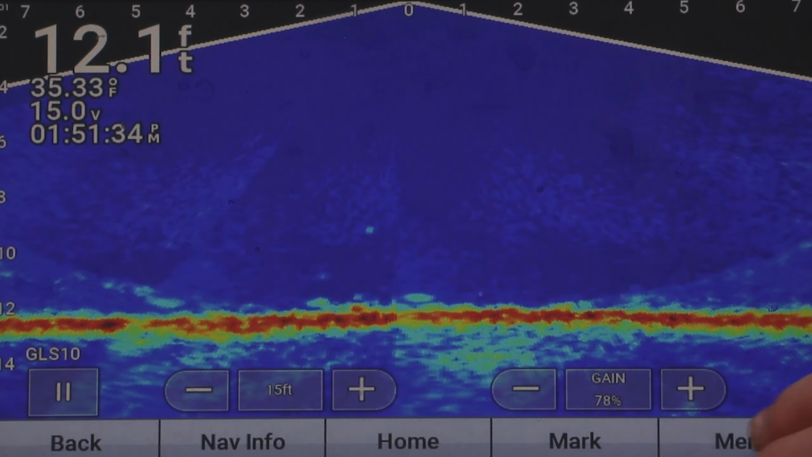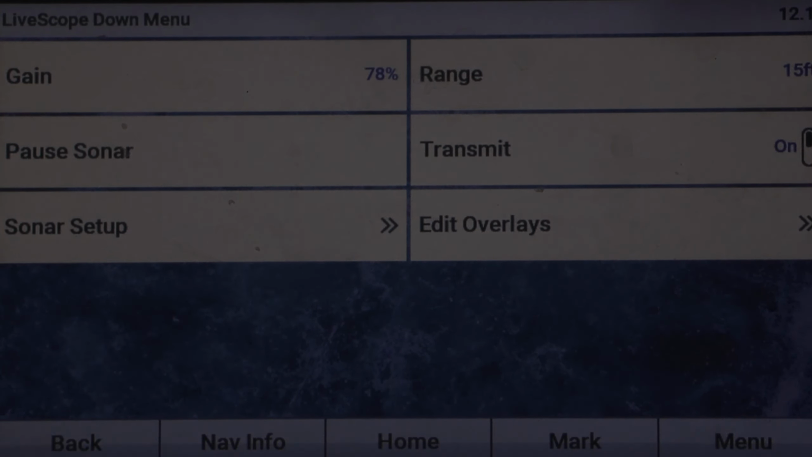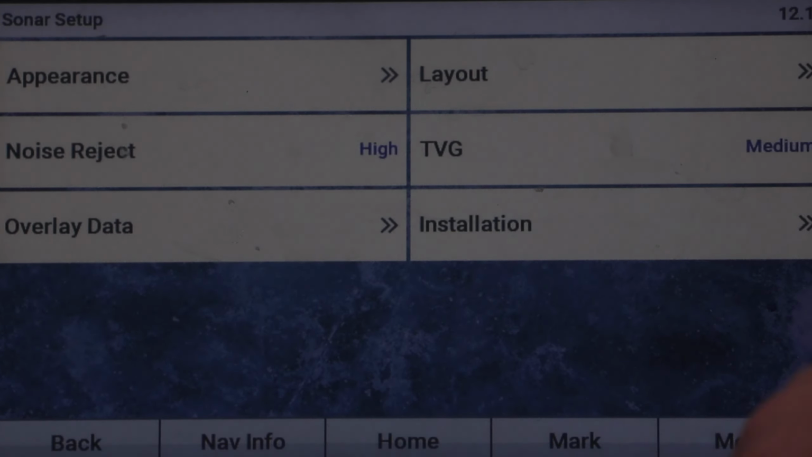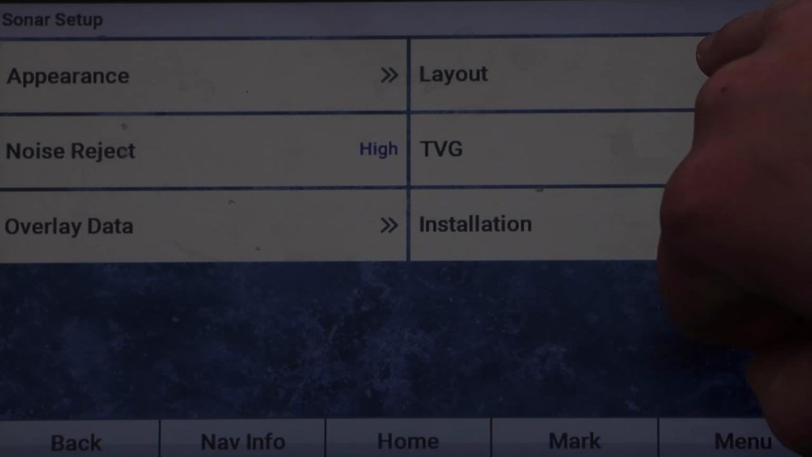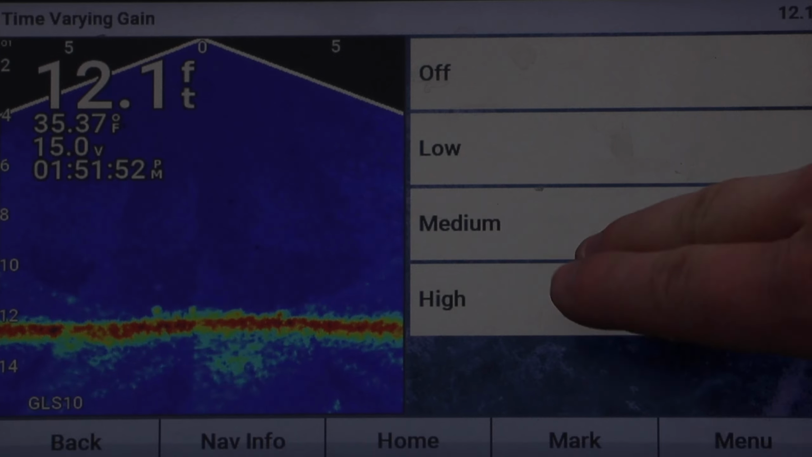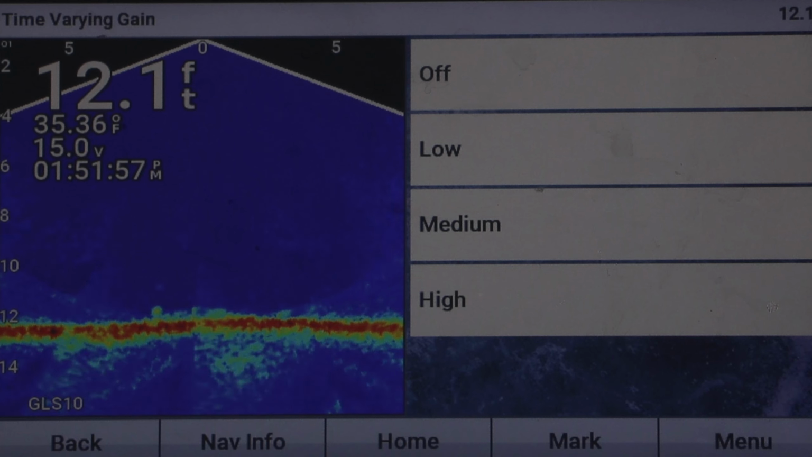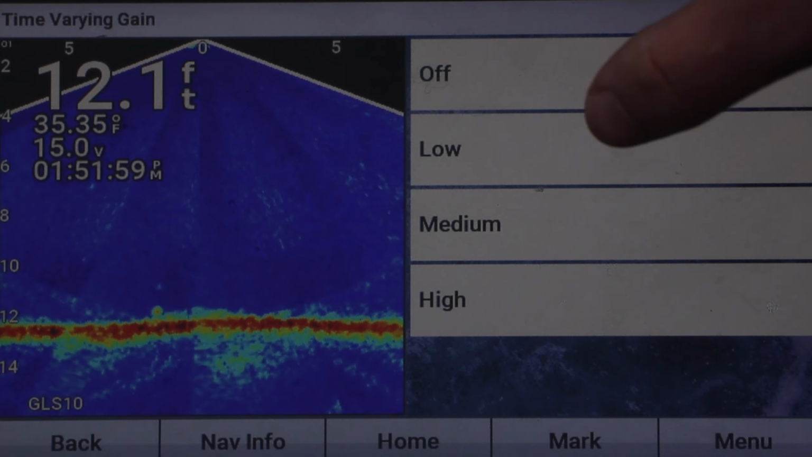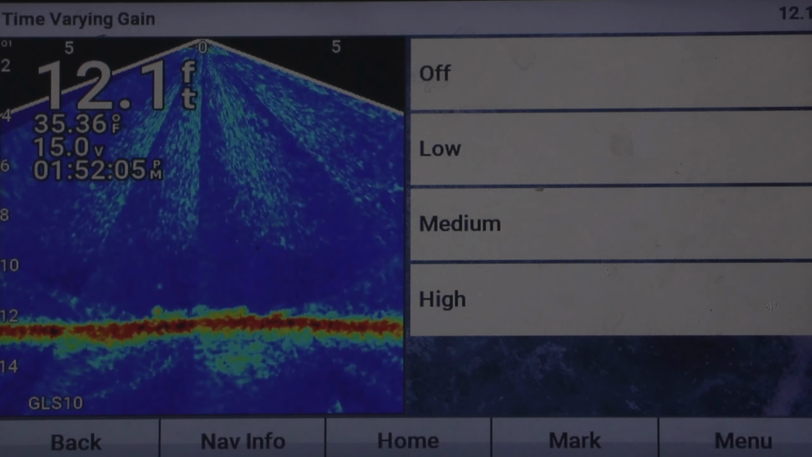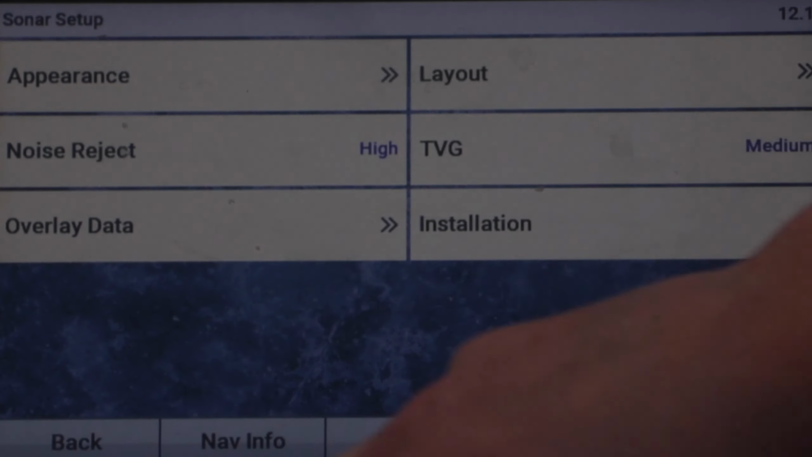Once you get into the actual settings, if you hit menu, obviously your gain is there, your range is what I was just talking about, and then you get into your TVG, your noise reject, and all that kind of stuff. I keep my TVG on medium. You guys can see if I put it on high, it gets rid of a little bit of the interference, but the fish don't come in as clear, I've noticed. If you have it on low, you get a lot of interference on the screen. If you have it off, then you really get a lot of interference. So I keep it on medium. It clears up the screen enough to where you can still see the fish.